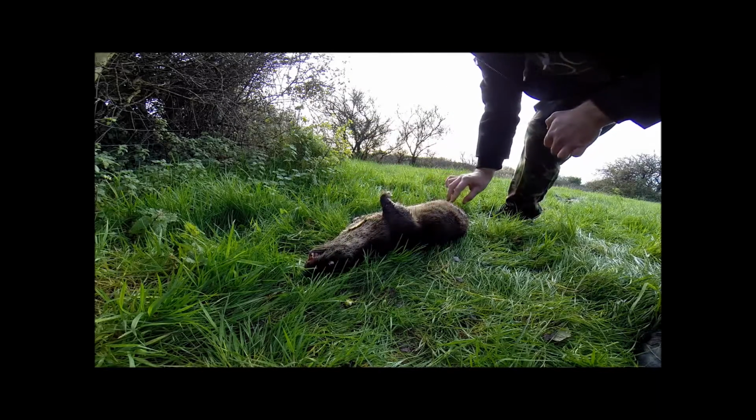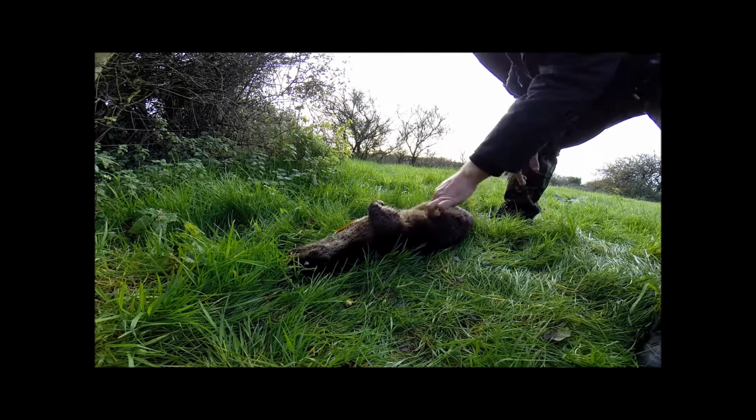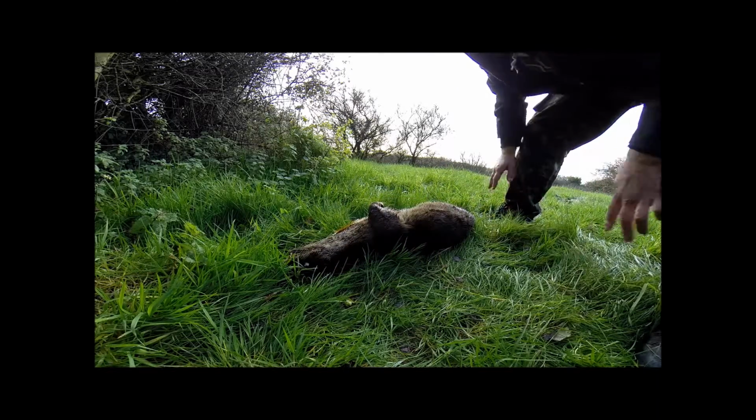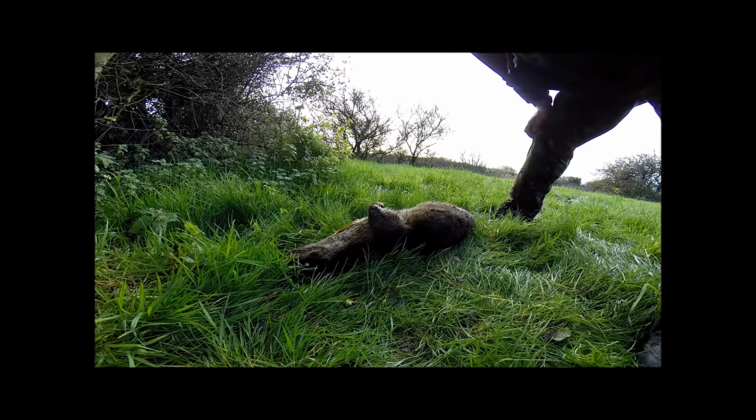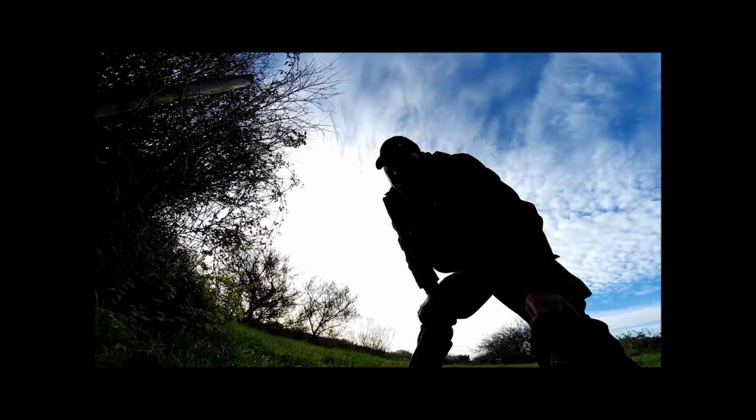This probably is one of the otters that I've been filming as well. Okay, we're going to take this. We're going to phone the Environment Agency and we're going to take it to them. Not the best start for a Sunday morning, unfortunately.